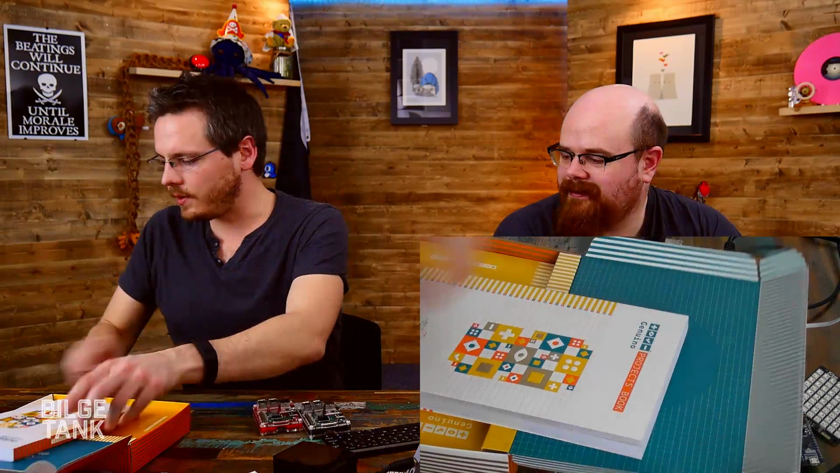I haven't even opened one of these yet. They arrived today. Obviously, I've seen the Arduino starter kit, which I believe this is essentially the same as, but the packaging and artwork has changed, which is really cute. I'm just going to move these out of the way. I really shouldn't rustle things across the table, should I? Terrible for the audio. It's not so bad because it's low frequency.